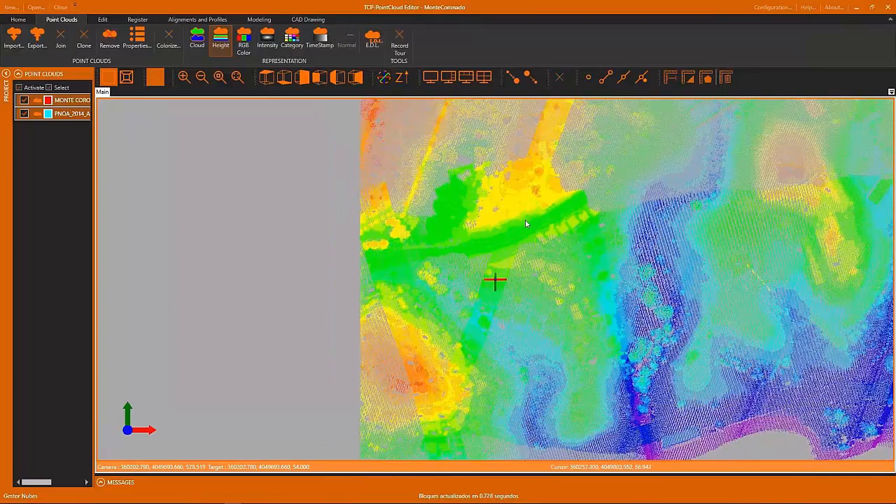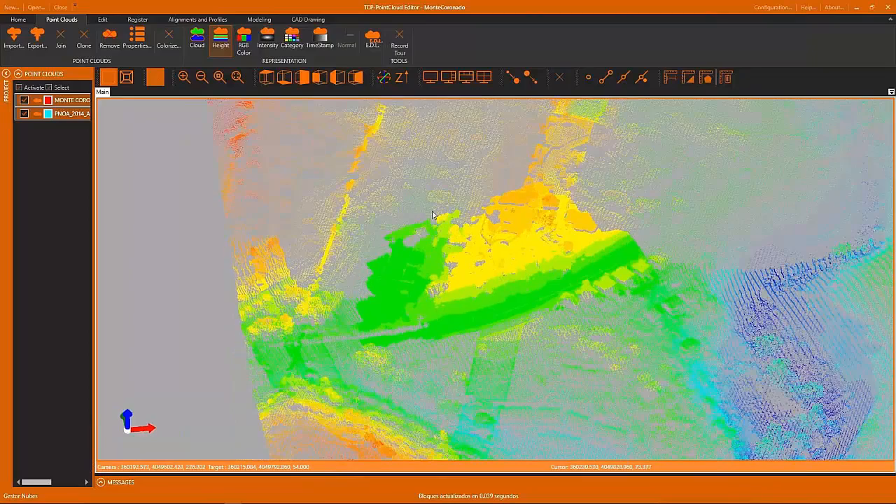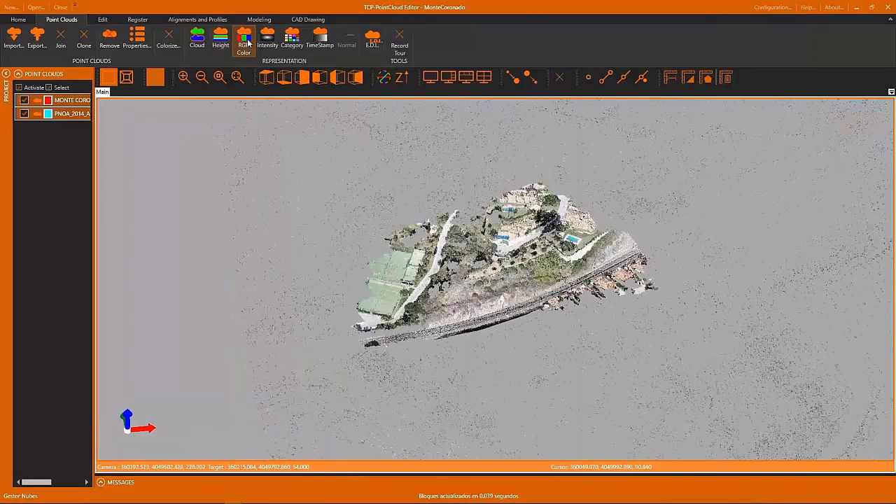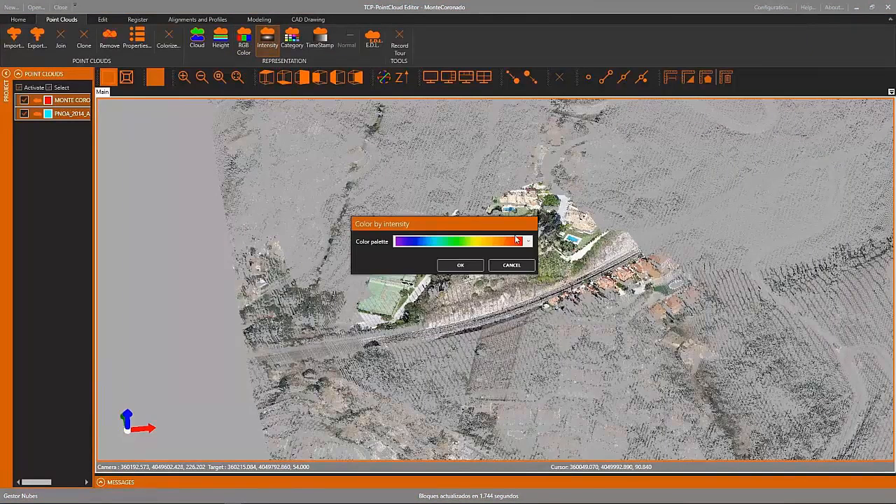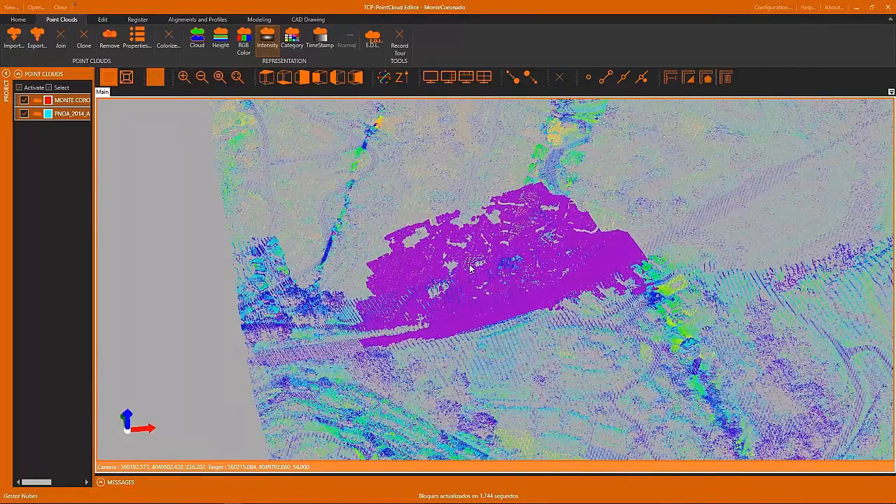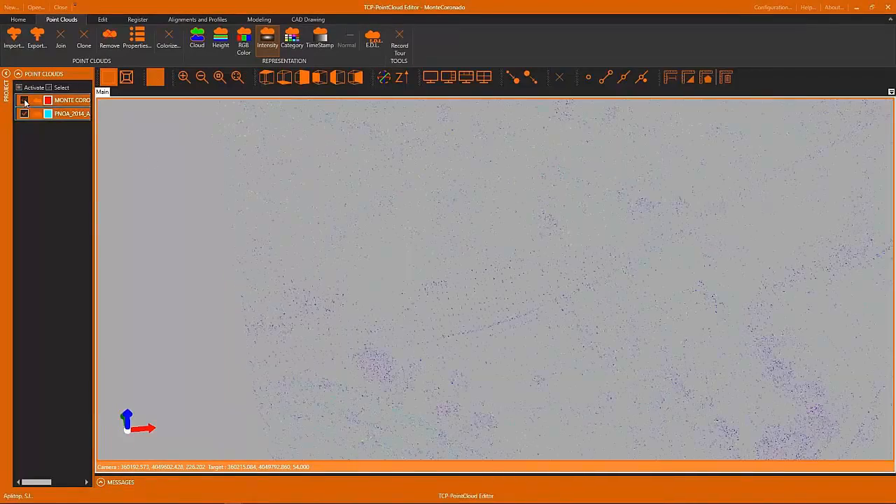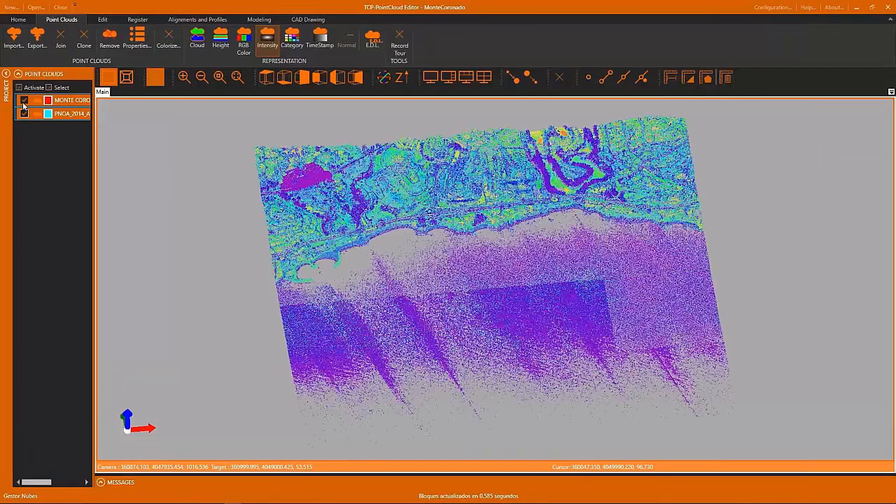We can appreciate here, for example, by eye, the difference of density between the point cloud from photogrammetry and from LIDAR. As previously we did, we can see in RGB, and we can also show the point clouds using the intensity. The photogrammetry point cloud does not have intensity information, but the last point cloud does.